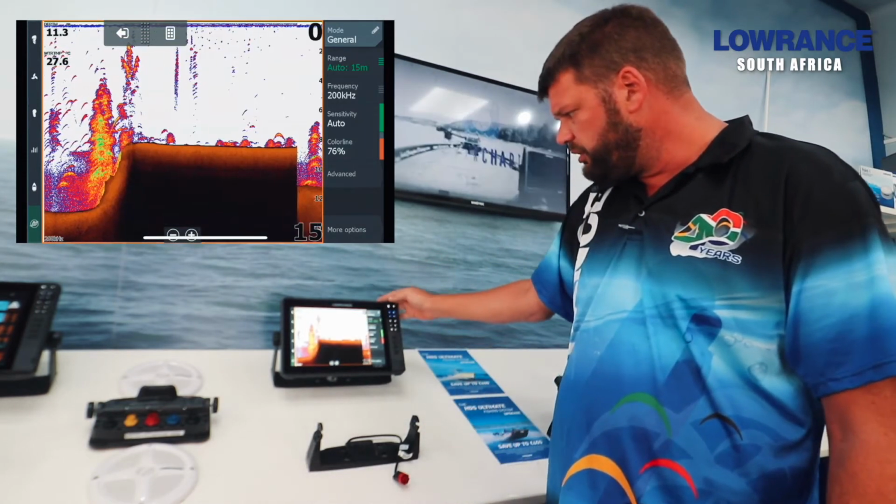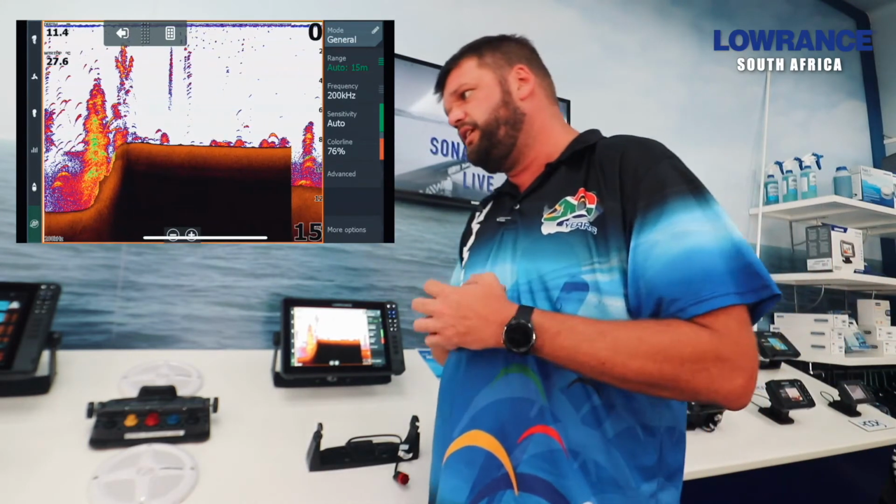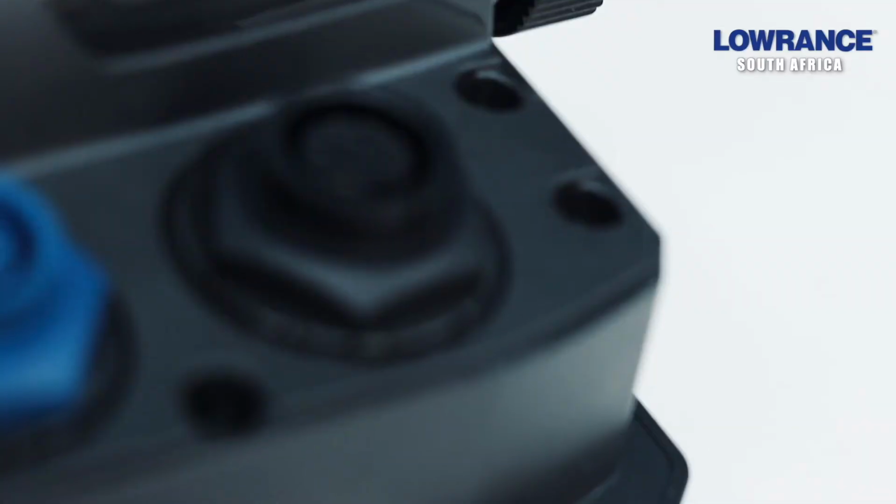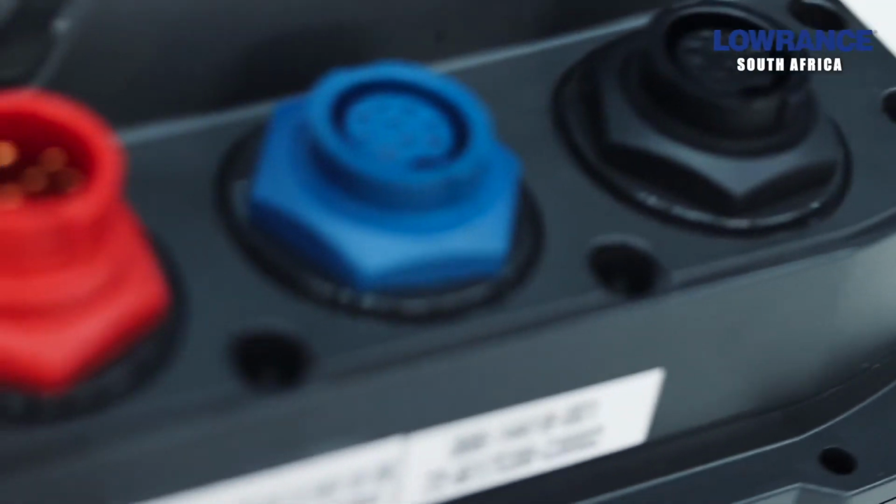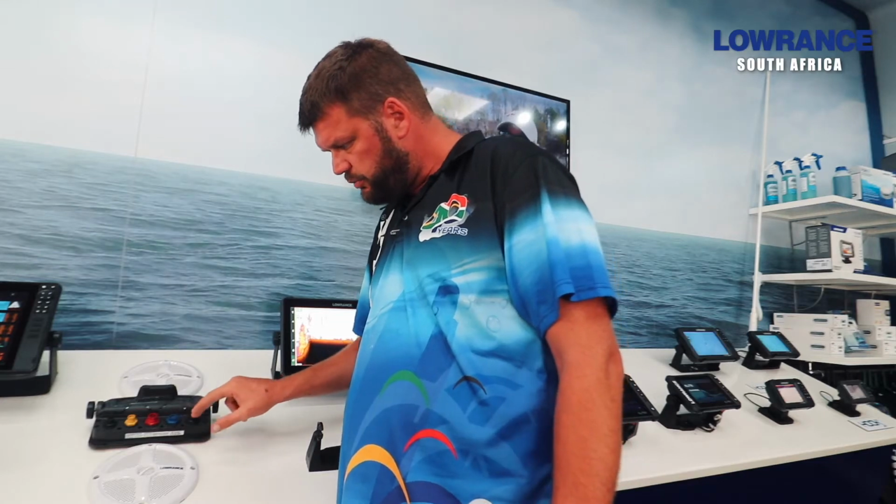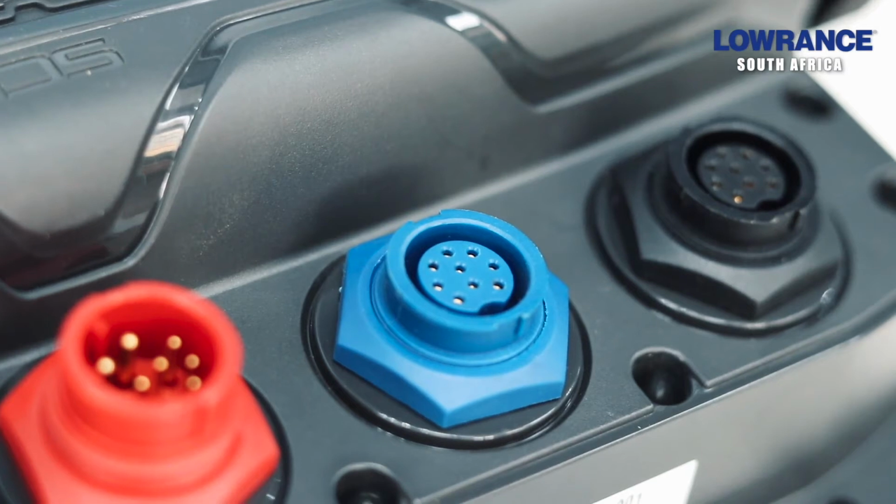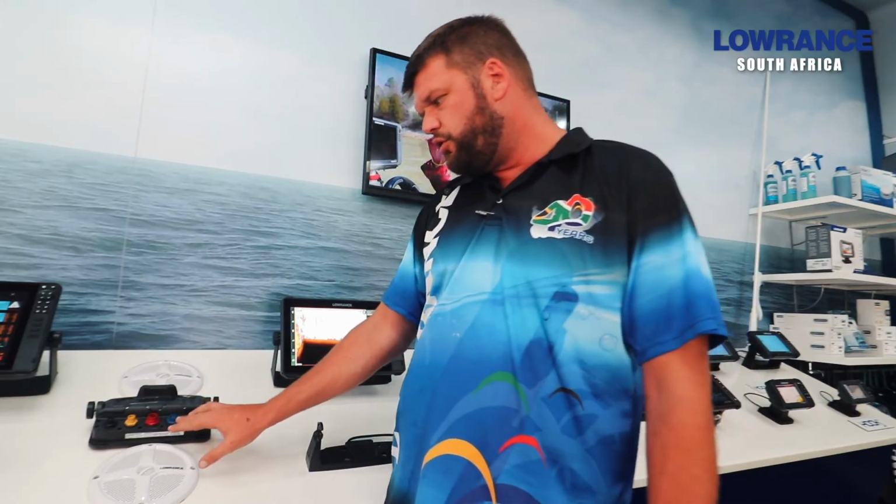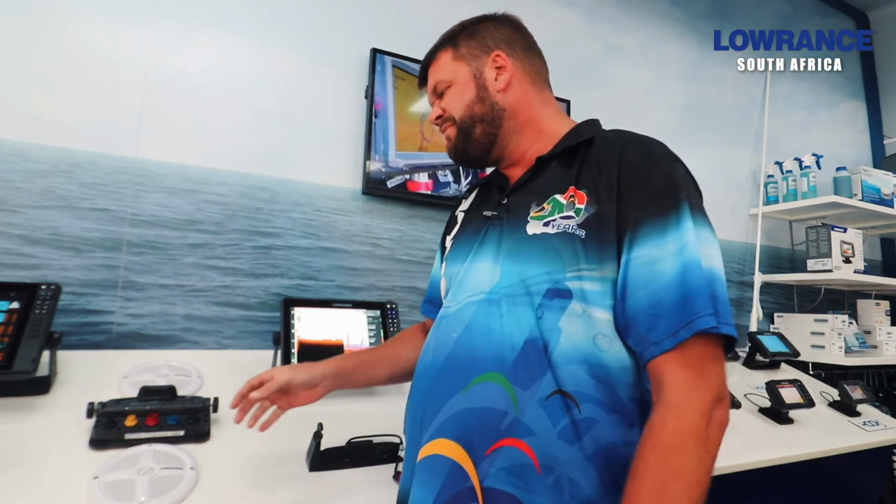Now, a very important part is specifically on the HDS that we get a lot of phone calls for. If you focus on the back of the fishfinder, you'll see all the plugs at the back. These little two plugs here are sonar. We've got a blue sonar port, which is channel 1, and we've got a black port, which is channel 2. Generally, we use that for dedicated CHIRP transducers, so that we have a dedicated low and a dedicated high frequency.